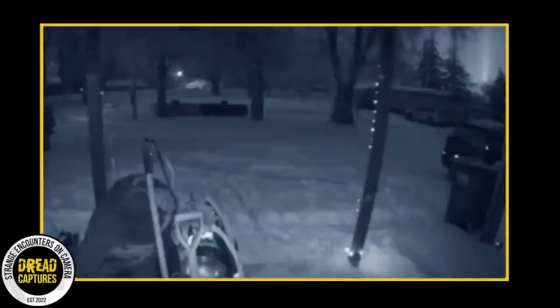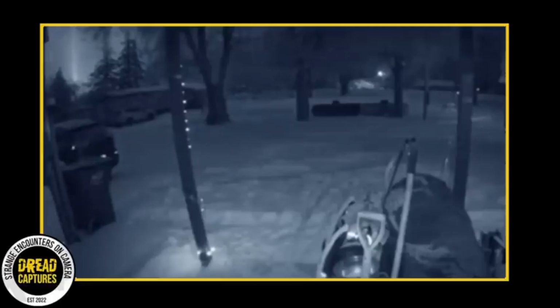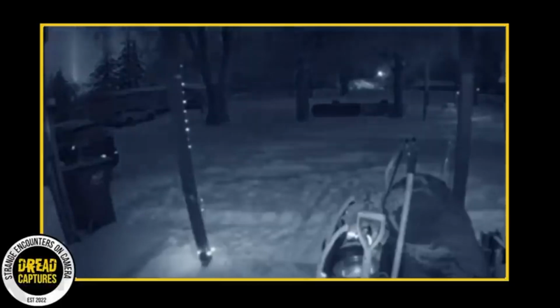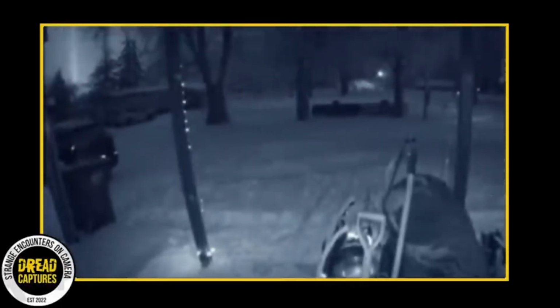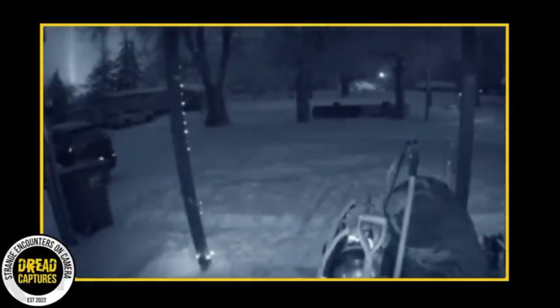This next clip is more on the extraterrestrial paranormal experience side. Because on this particular night, something really strange occurred on a property. It was a peaceful evening with stars shining brightly in the sky, until the homeowners noticed a bizarre light beaming from the left side of their front porch camera, which went on for hours. It's unclear what this haunting light could be, but it certainly doesn't seem natural.